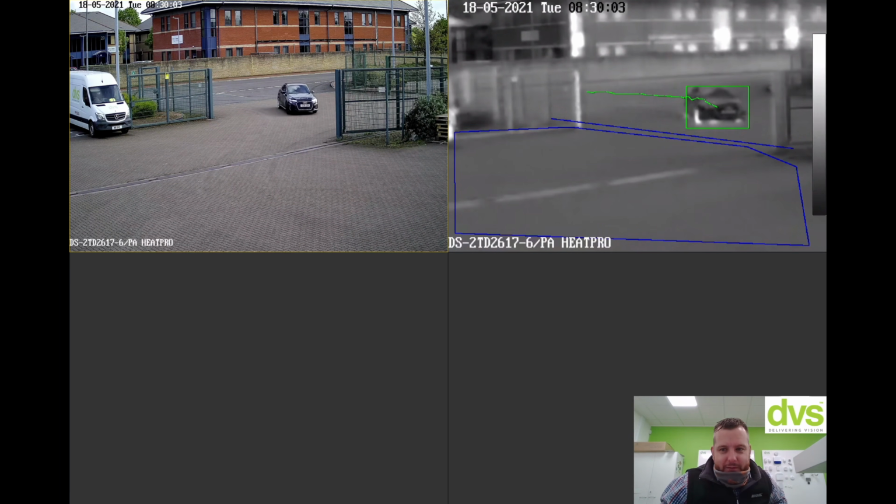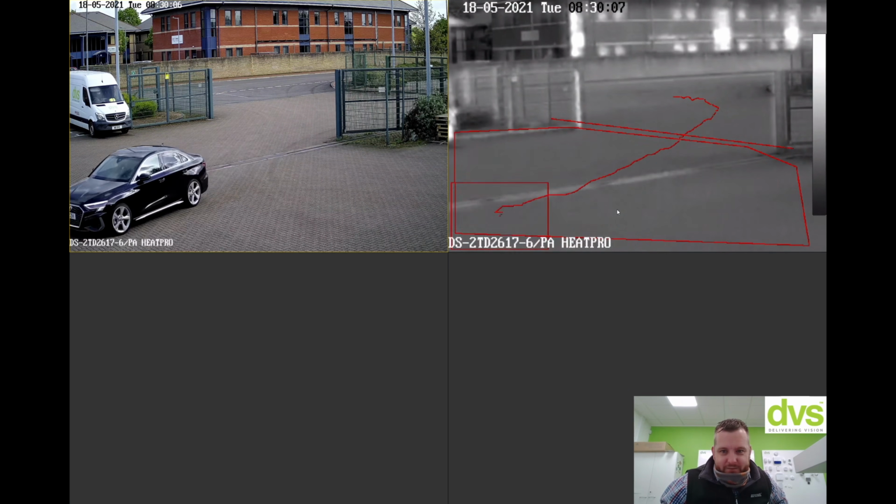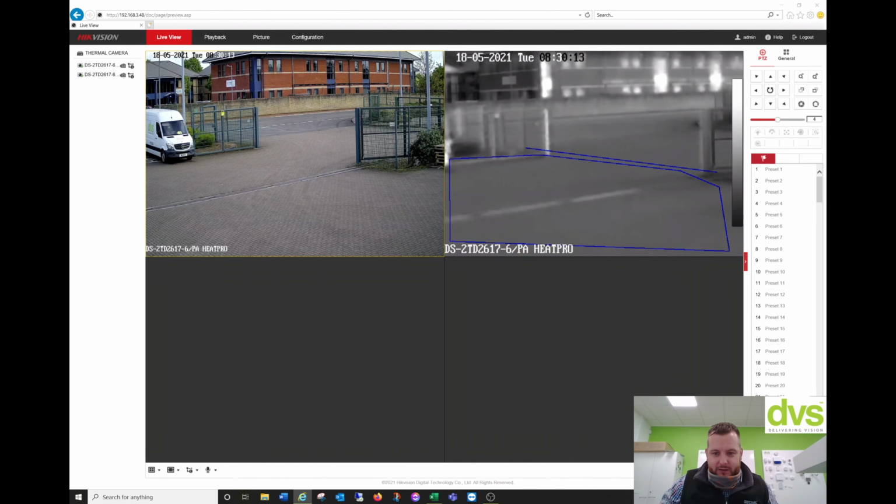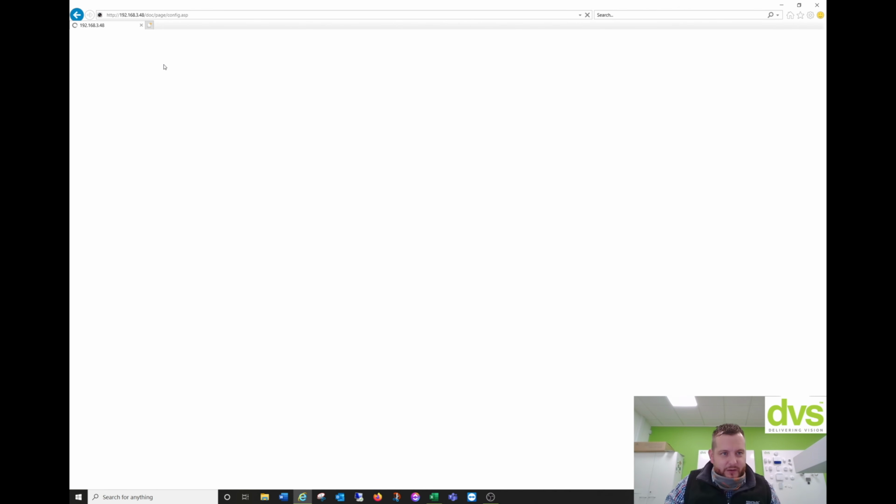So you can see a car coming in now, line area, straight away, boom, done. So that's effectively the thermal setup, HeatPro range. I'm going to quickly disable that. What I'm going to do now is go into configuration and reboot it into fire detection mode.